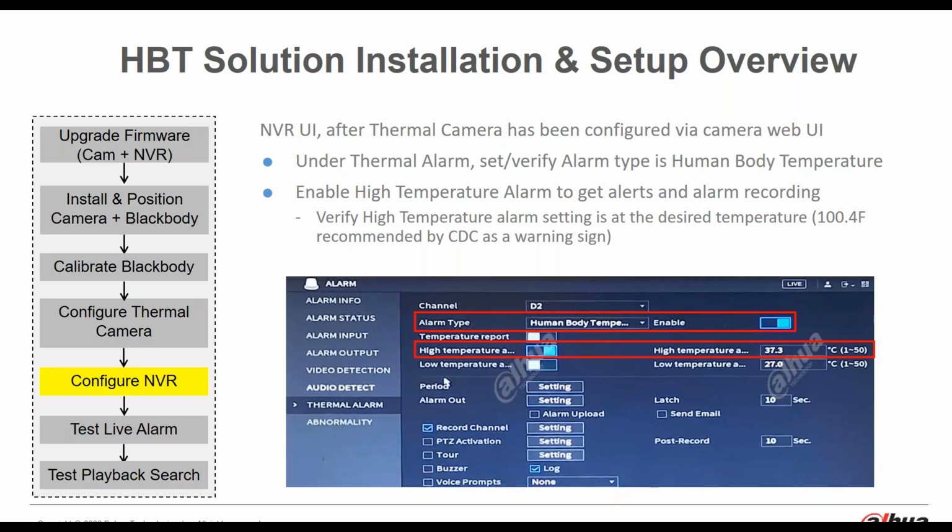Now, within the NVR UI, if you're standing in front of the NVR making adjustments there, or doing it remotely through the web, for the thermal camera under thermal alarm in the NVR, you need to set and verify the alarm type is human body temperature, and that's indicated in that first red box. And then secondly, you need to enable the high temperature alarm so that you can get alerts and do alarm recording. So that's in that second red box there.